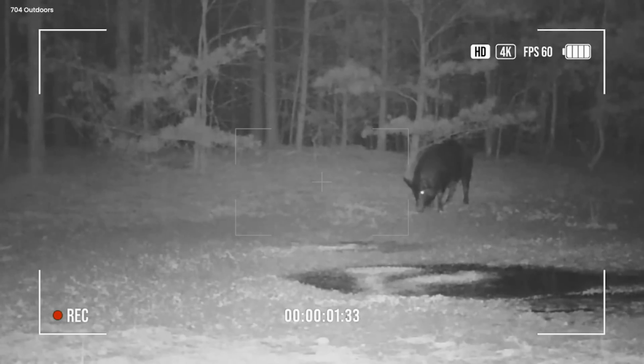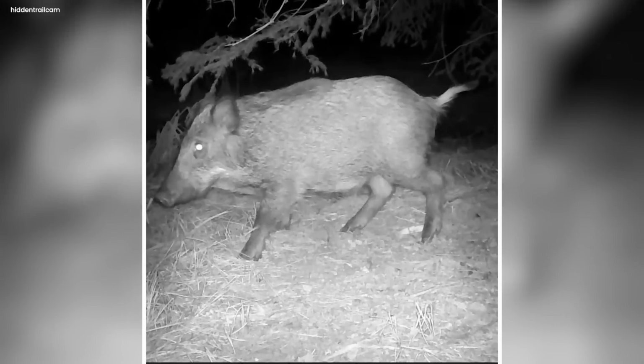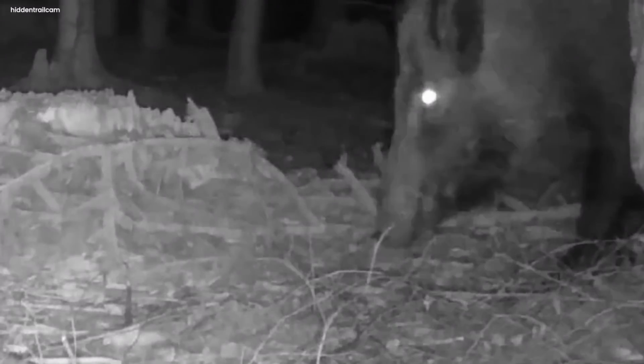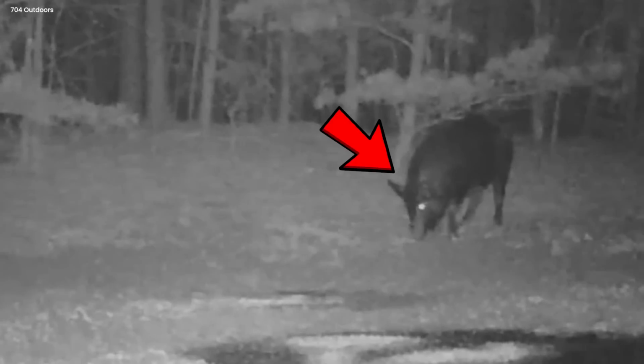The camera had recorded the presence of a mythical creature. It was a wild hog, also called wild swine, common wild pig. It was the most dangerous wild animal. The trail camera had captured the clip of this being present in the woods where there are large trees. It was grazing on a grassy land.